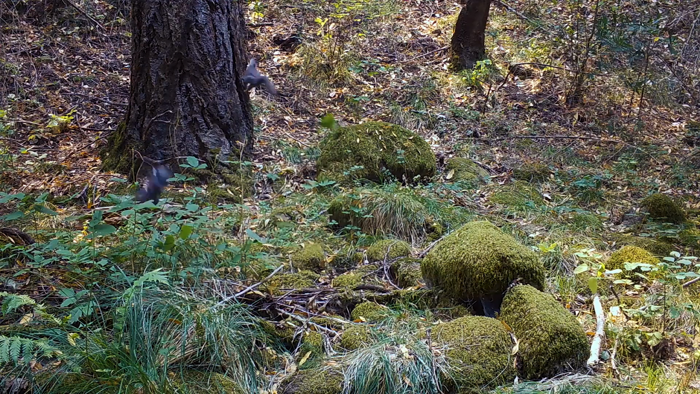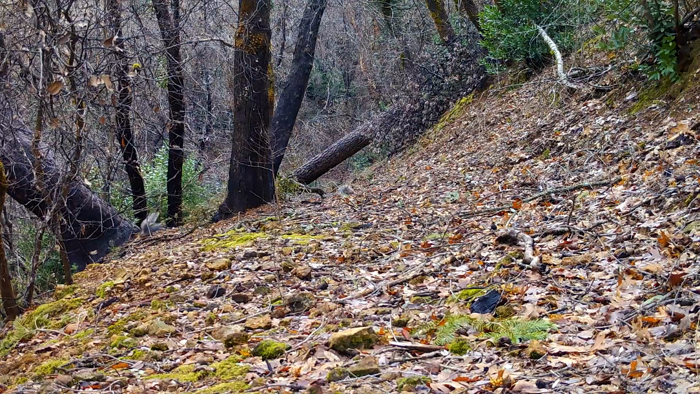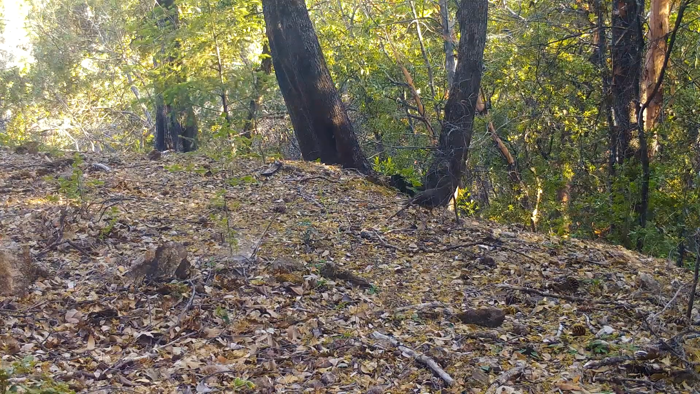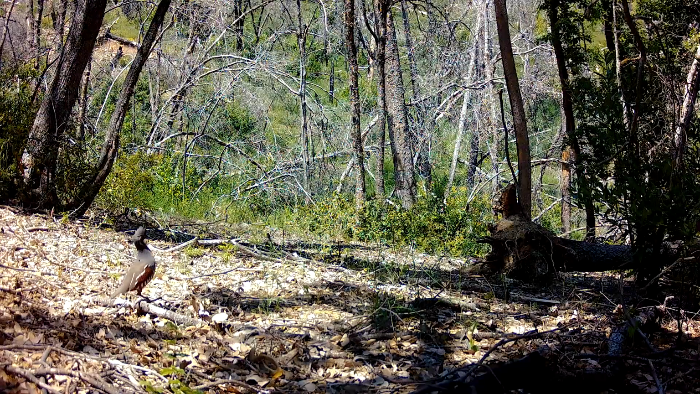Whether it's a territorial dispute or romance, things can get a bit feisty. This little chap is a mountain quail, one of 2 native species in this region. Unlike its highly conspicuous cousin, the California quail, this resident is very secretive and rarely seen.